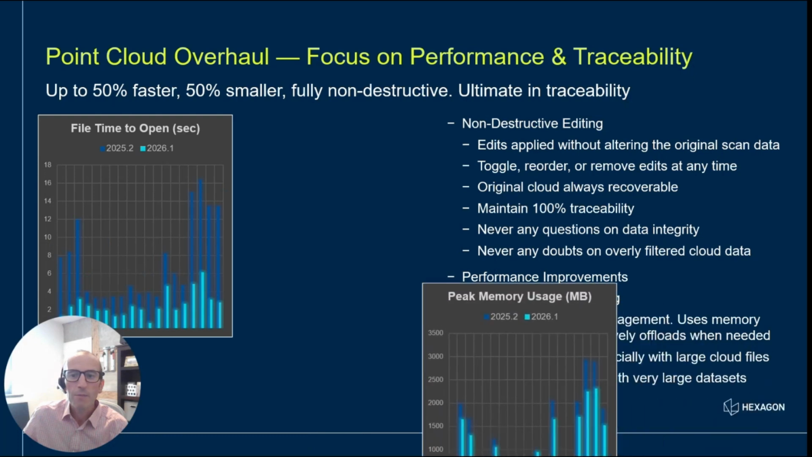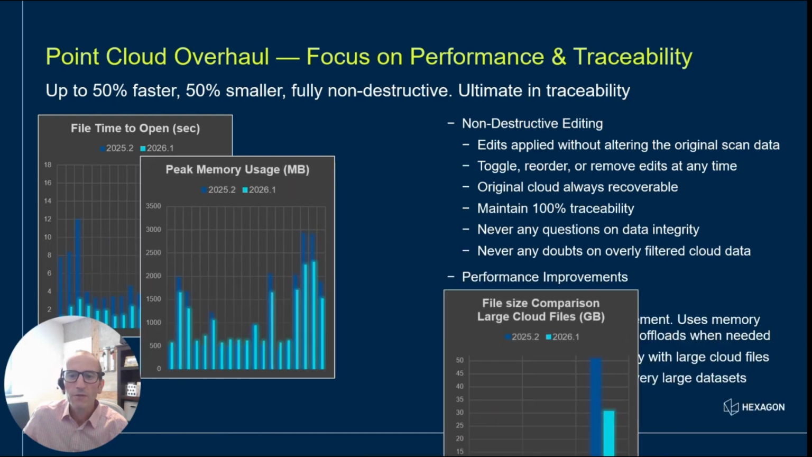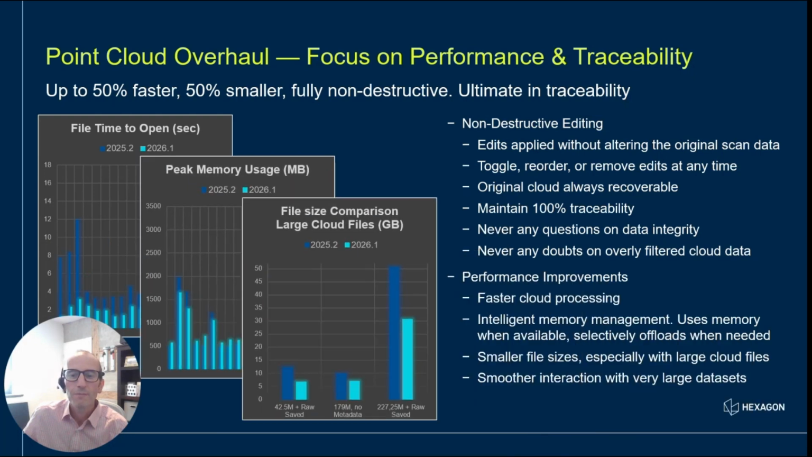Looking specifically at performance, this is where that new foundation really pays off. As I mentioned, editing is now fully non-destructive. Every edit is applied without altering the original scan data, so you can toggle, reorder, or remove edits at any time. Within a session, the original cloud is always recoverable, and you can optionally save that raw data with your file, ensuring that it is always available.